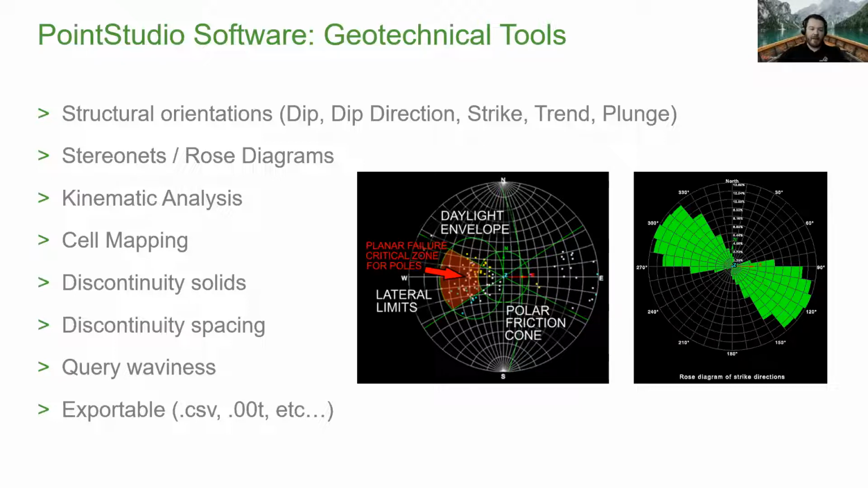Over on the left side in that image, you can see some kinematics. This one in particular was a planar failure, and in red is the critical region where if you have any structures falling within that, those are more likely to be unstable or fail.